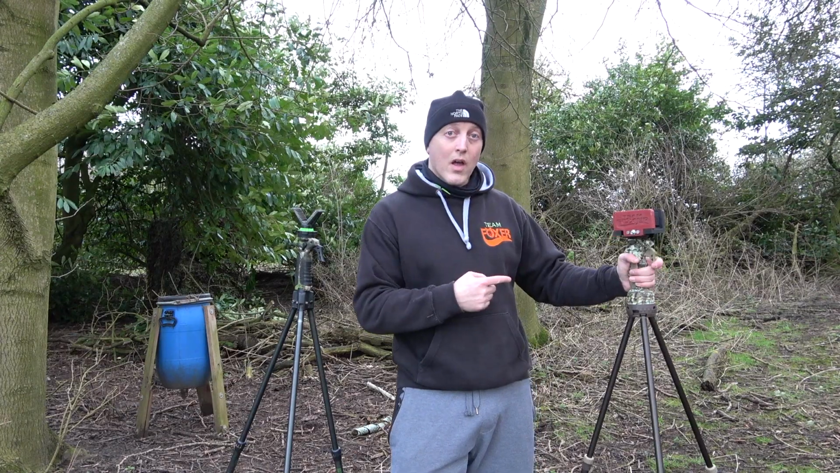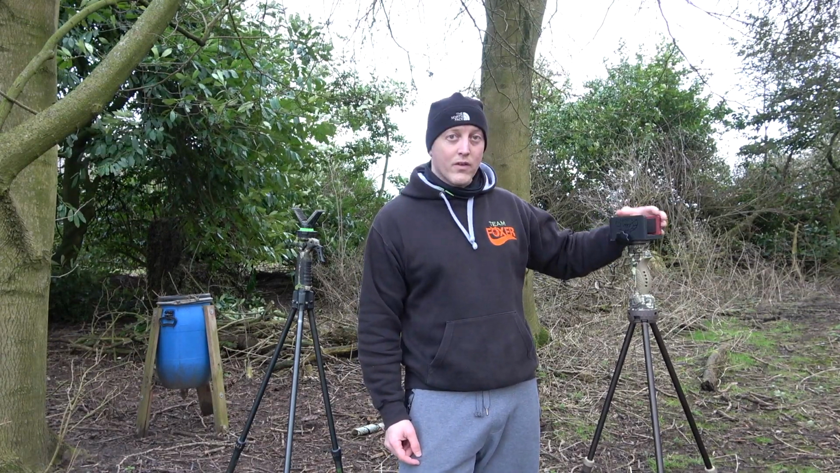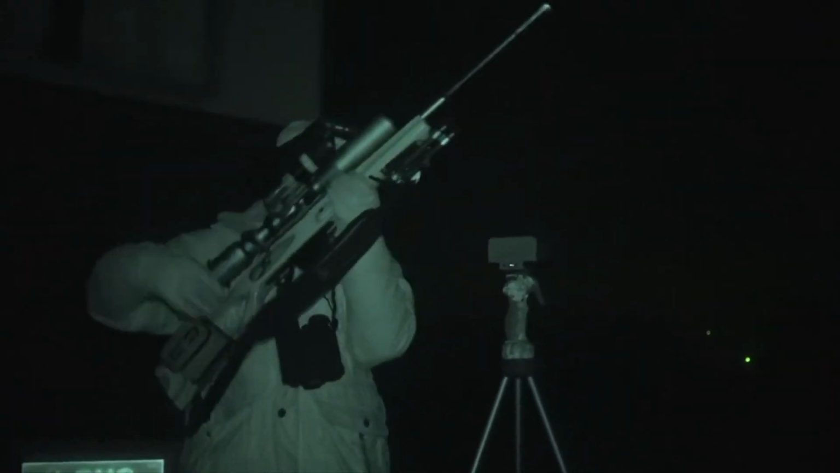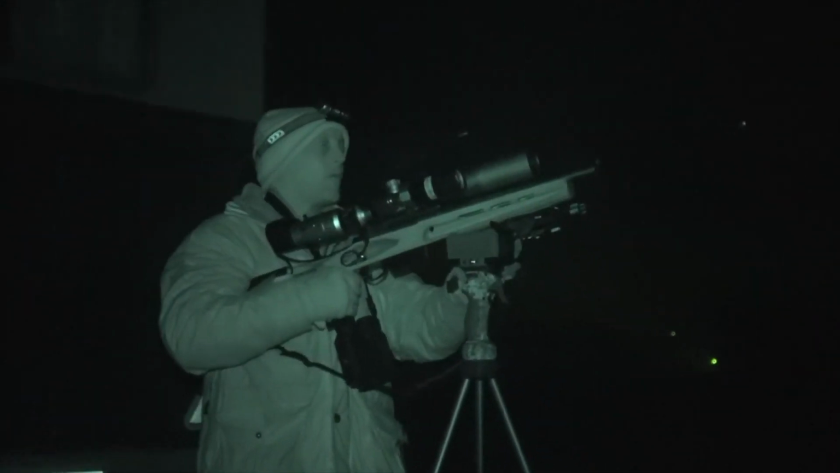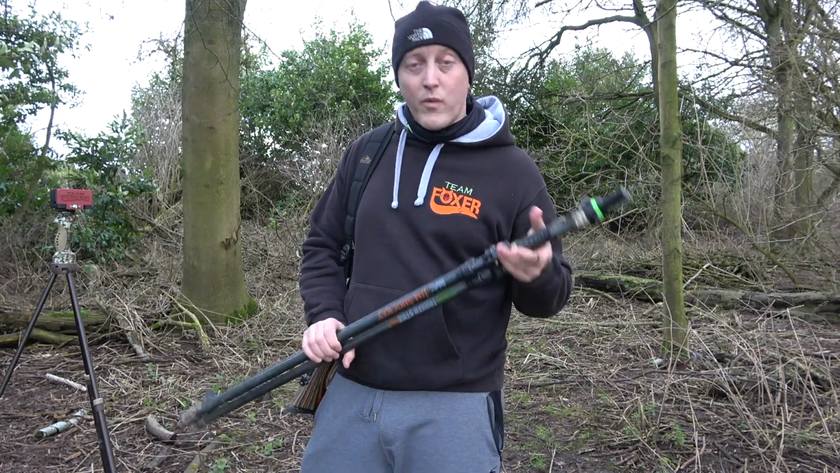And these sticks here are my Primos trigger sticks Gen 3, with the Nate Vision saddle on top. If you followed the channel, you probably would have seen this clamp in action quite a bit over the last few months. So I'm sure plenty of you are familiar with the Primos trigger sticks.